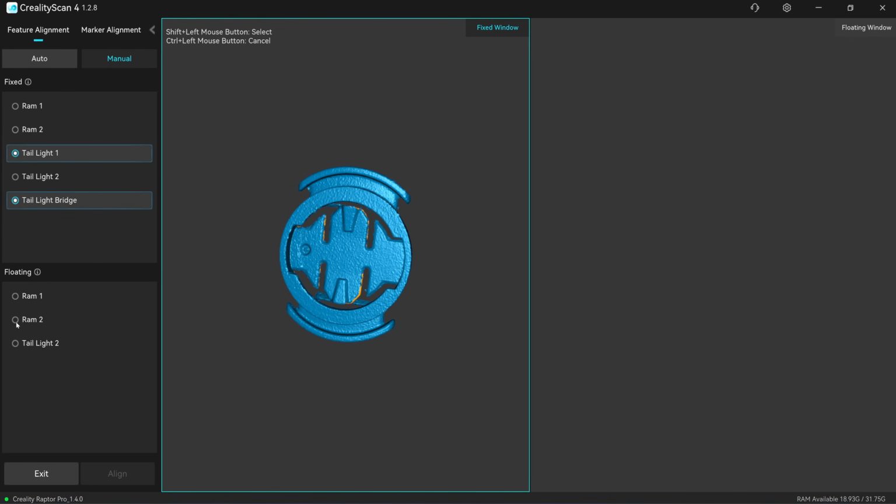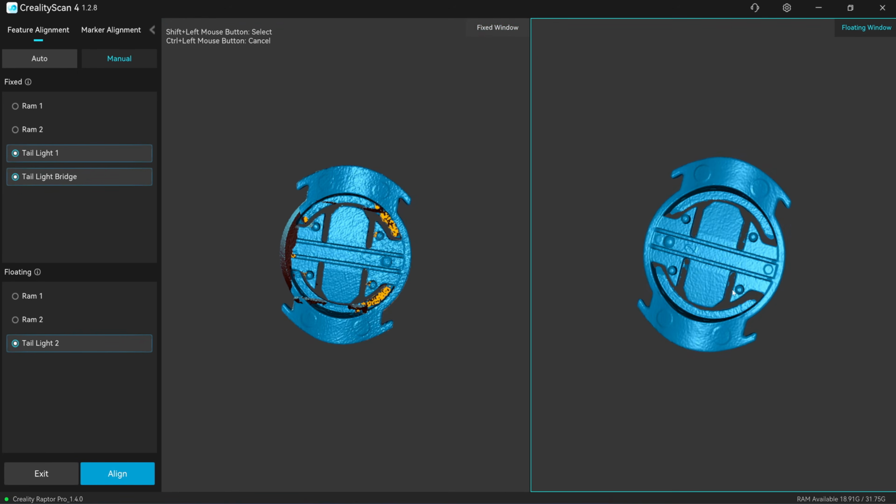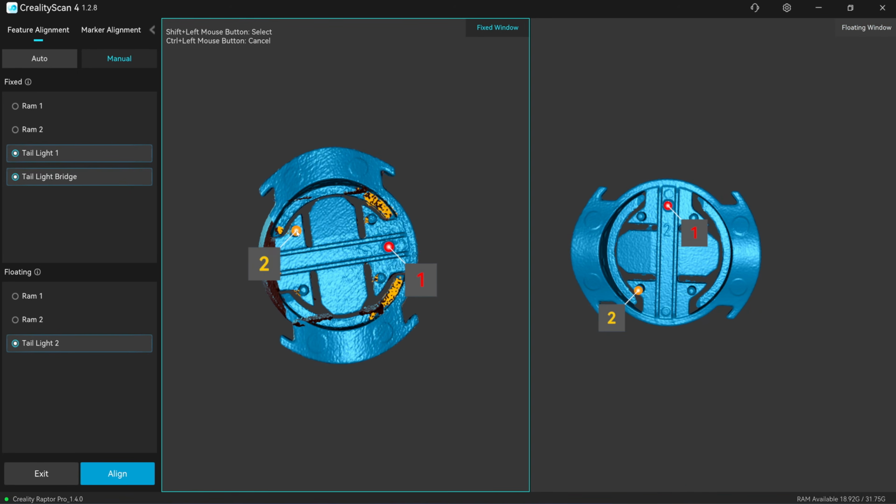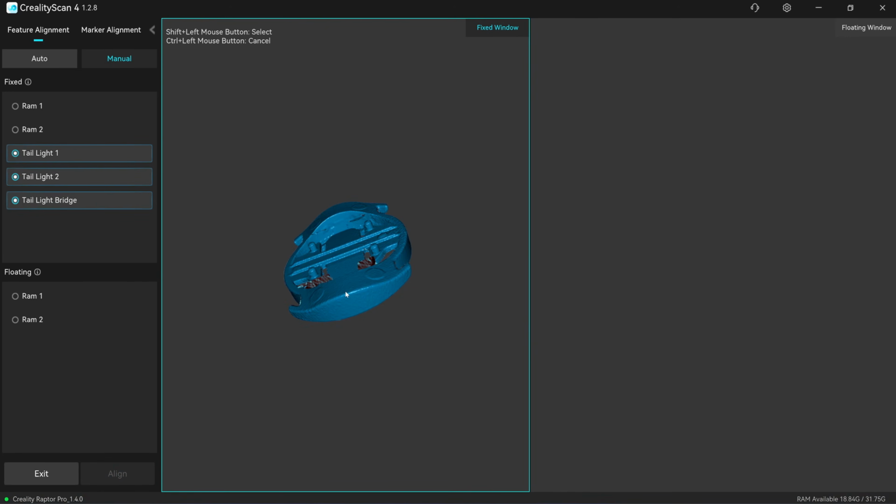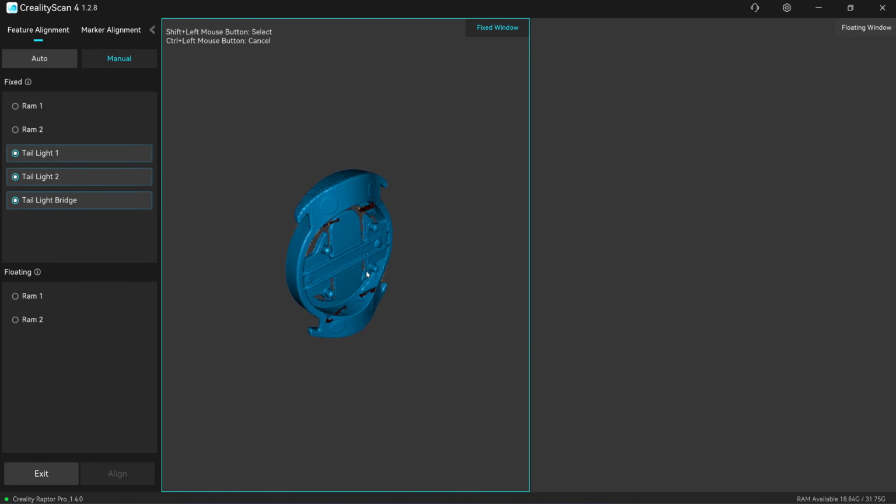So I will turn on the scan number 2. Turn this to the other side. And this will be 2. For the 3, I pick here on the sides. Okay, so all 3 scans are aligned.